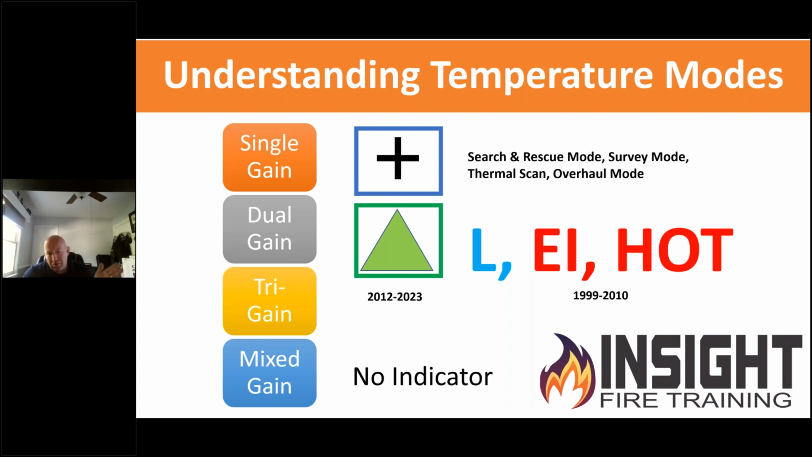But from about 2012 onward, NFPA 1801 came into play, which standardized when the camera switched to low sensitivity. They had to put a green triangle inside of a box telling you that the camera had switched, meaning it saw a certain percentage of heat, and it switched over, trying to warn you that you are now seeing more heat within the field of view. The majority of firefighters don't know that triangle even exists or why the camera froze and what it was doing. Ladies and gentlemen, if your camera freezes, you should freeze. There's a warning. It's trying to tell you something.